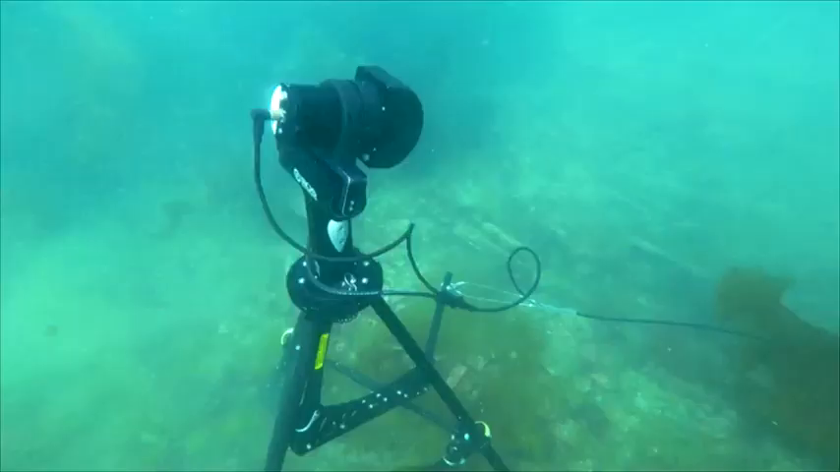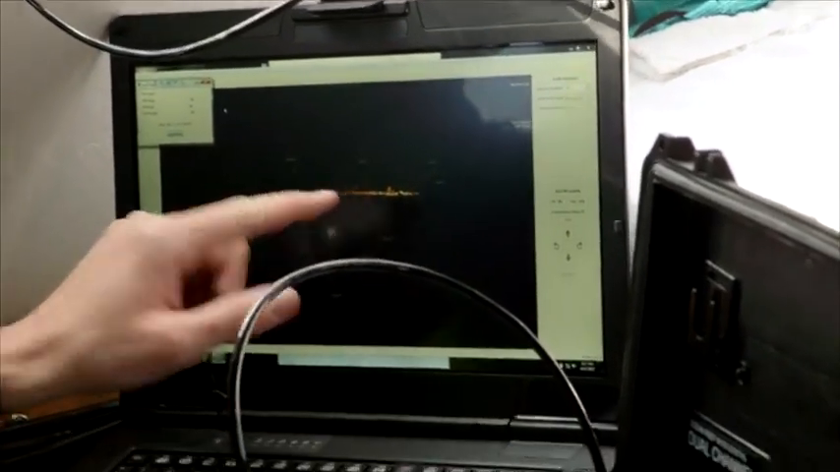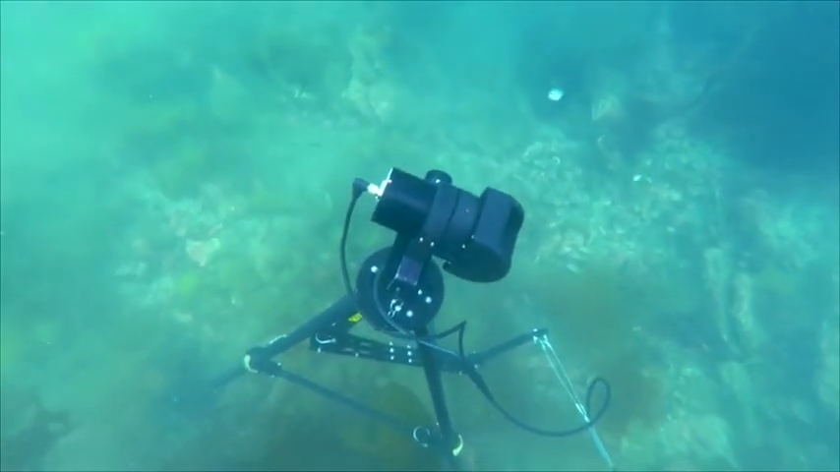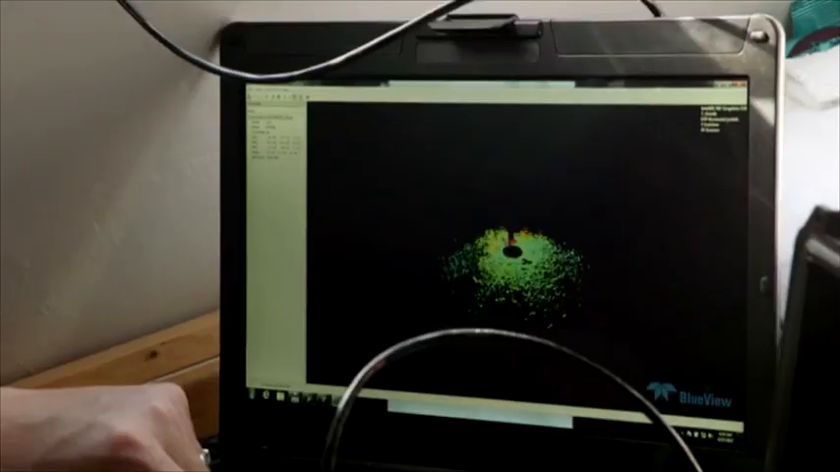Richard and I swim out of the way to let the scanner do its job. So as the sonar scans around, it will build up the 3D point cloud of that area. It only takes minutes for the machine to collect millions of data points, rendering an image in real time. So the scan is completed now. Okay.